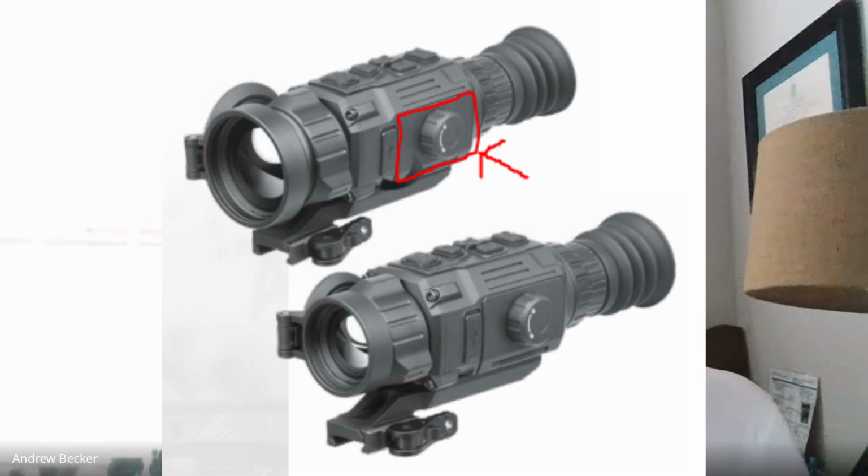The biggest change is going to be the battery system. I know CR123s have their place in the world, and it's no longer in the Rattler series. So we're moving to a proprietary battery system that is a removable, rechargeable system. I personally have used this and gotten about 11 hours out of it. So let's call it 10 hours to be safe. They're going to get 2 of those out of the box.